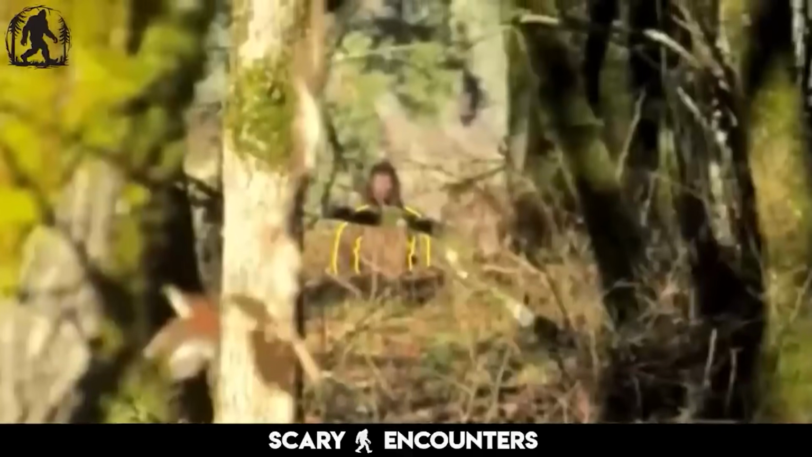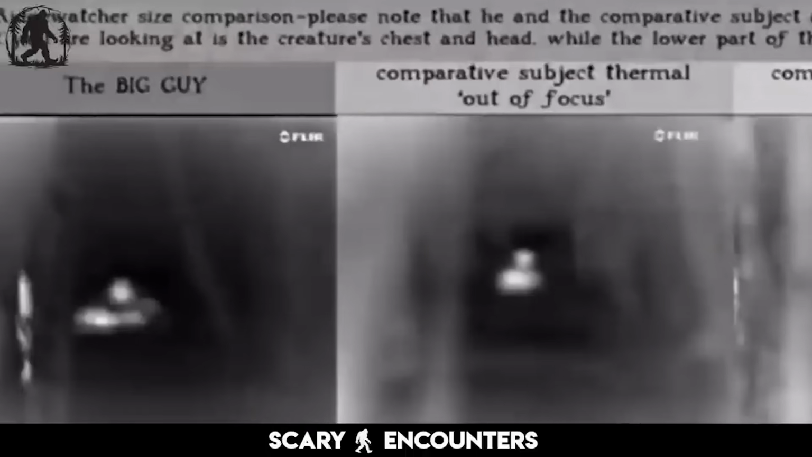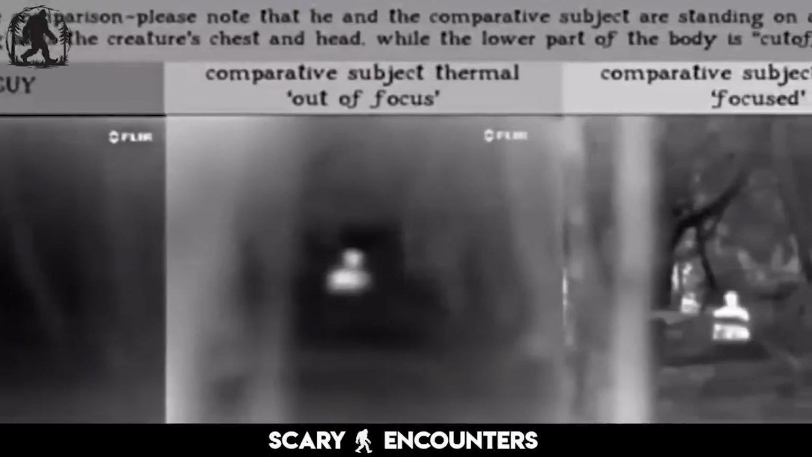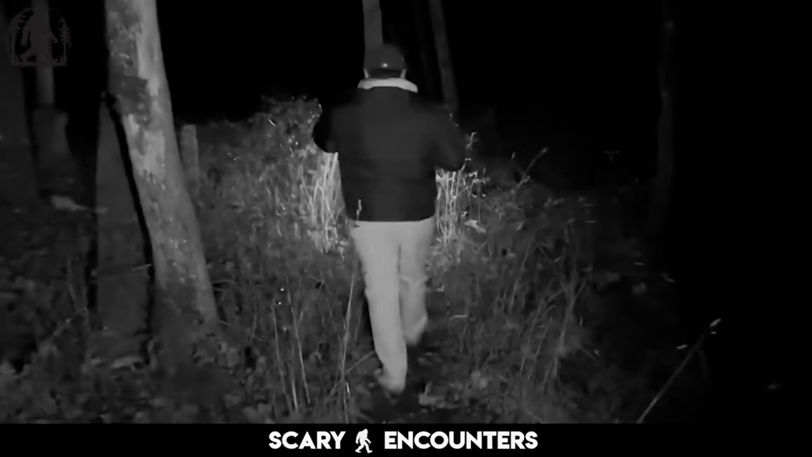Additional comparisons reveal that even when standing at a higher elevation for scale, a human subject appears much smaller than the figure in the thermal footage. The difference in size and mass is unmistakable, reinforcing the idea that this is no ordinary creature. As measurements continue, more compelling details emerge about the scale of what was captured that night.